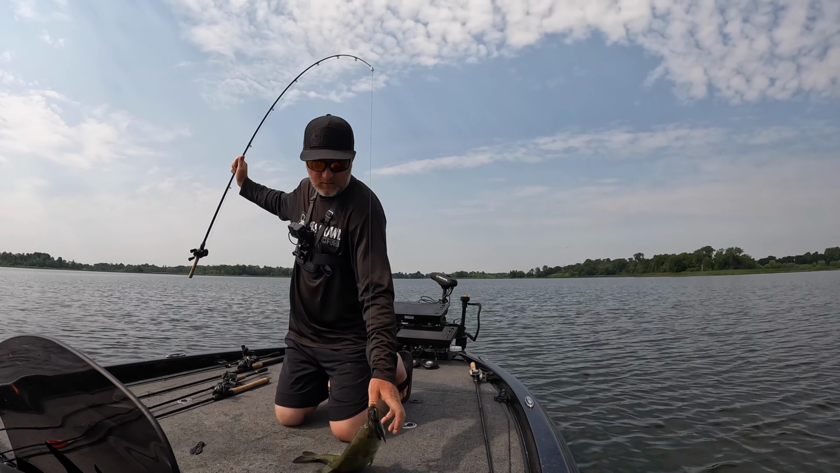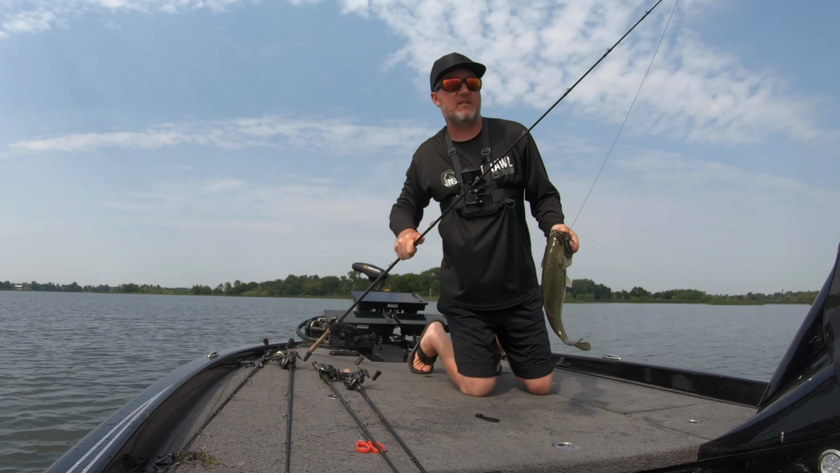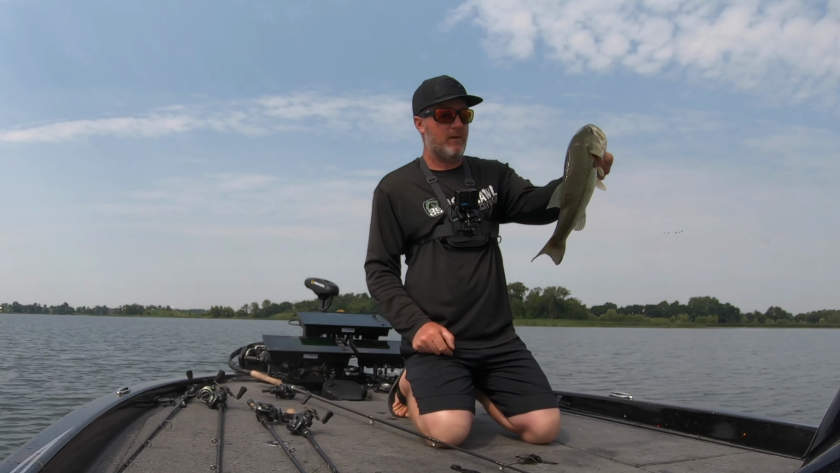You know, fishing and not using your graphs is like a 1,000-piece puzzle you're trying to put together. Using your electronics to the fullest, if you have them, it's like putting together a 10-piece puzzle. You can do it pretty quick.